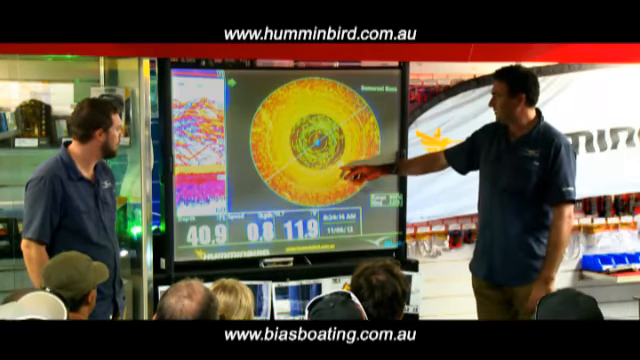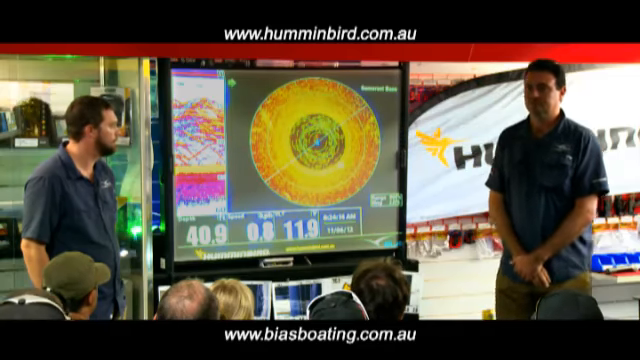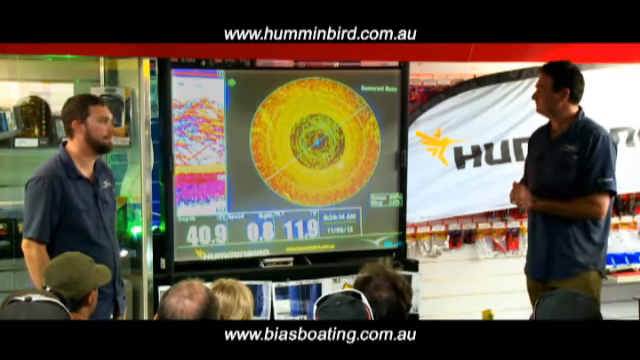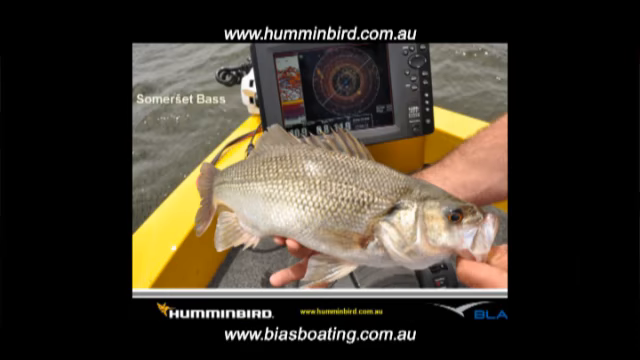What are those lighter patches to the left? Those ones, that'd be bait. Bait will look like thumbprints, if you like. Yeah, that's a good example. And that's the bait fish that you guys probably catch to catch barra. So we won't go much into that.